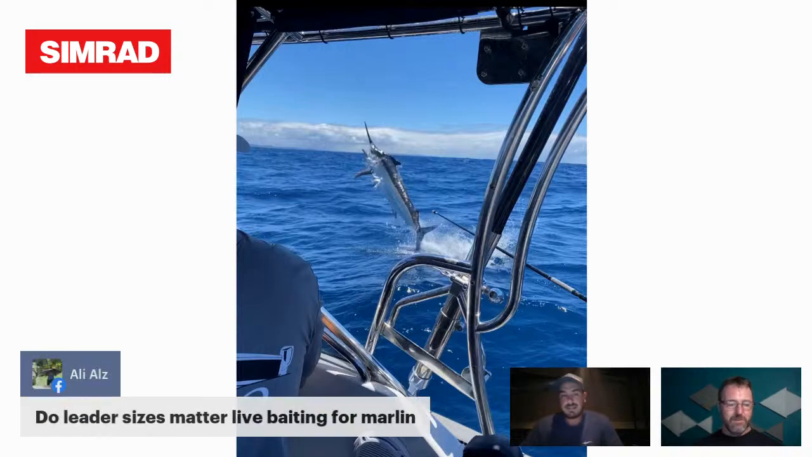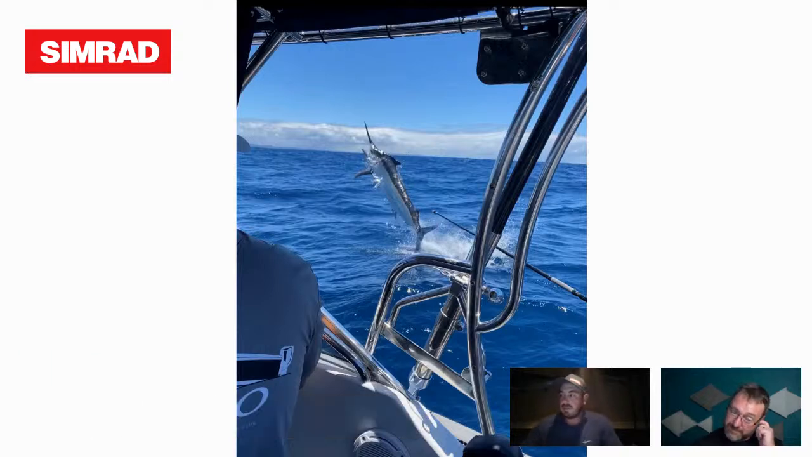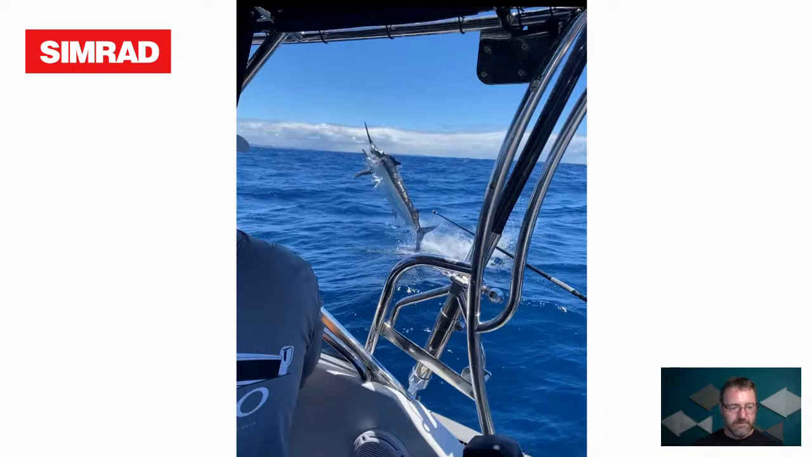Leaders, mate. Tell us about leader sizes for live baiting marlin. So I run mainly for competition, like for tournament legal. I think you're allowed 30 foot all up. I run a wind on leader, so that way we can grab our wind on, and we've got a bit of a thicker leader to hold on to. Generally 150 to 200 pound wind on, and then I run a 9 foot bite leader. So that's basically, this thing is 9 foot and 30 foot.